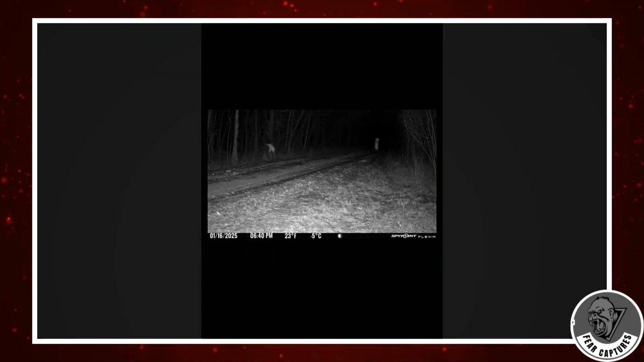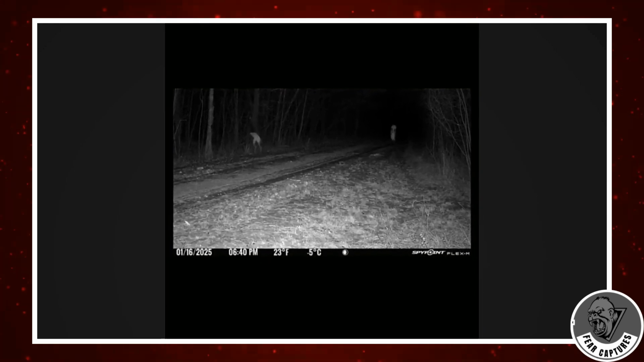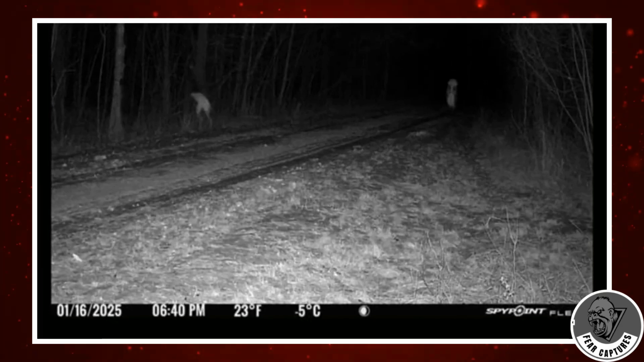Could the elusive night crawlers be expanding their range beyond their usual California haunts? And what's with the single-frame capture? Was it a malfunction? Or something more deliberate? Maybe these beings don't want to be seen, at least not for long.